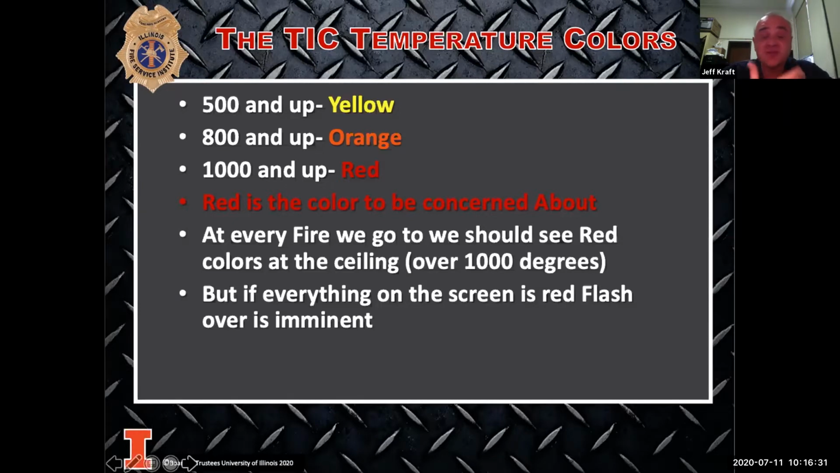of the older cameras that maybe don't have the colors may say, well, how am I going to be able to do this to be able to keep my company safe while we're working our way down the hallway? That's an easy answer. I have that line that Timmy was just talking about. If I point it at the ceiling and cold water comes down and lands on top of us, I know it's not hot above our heads.